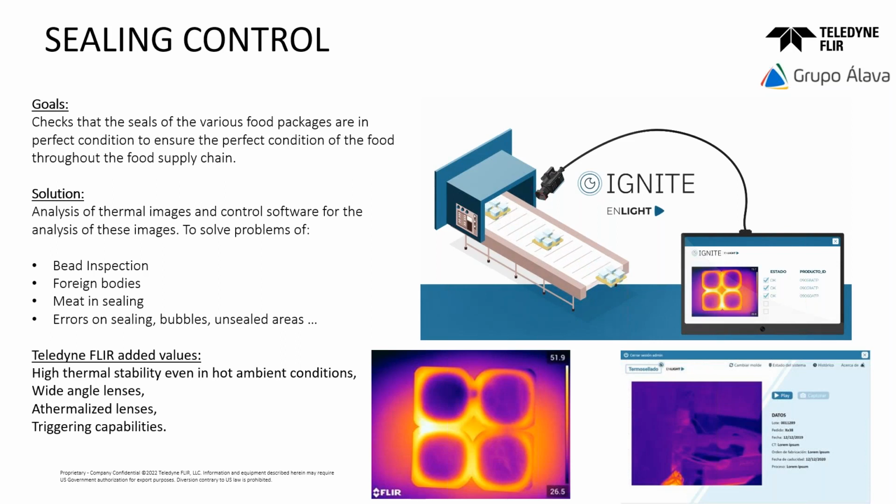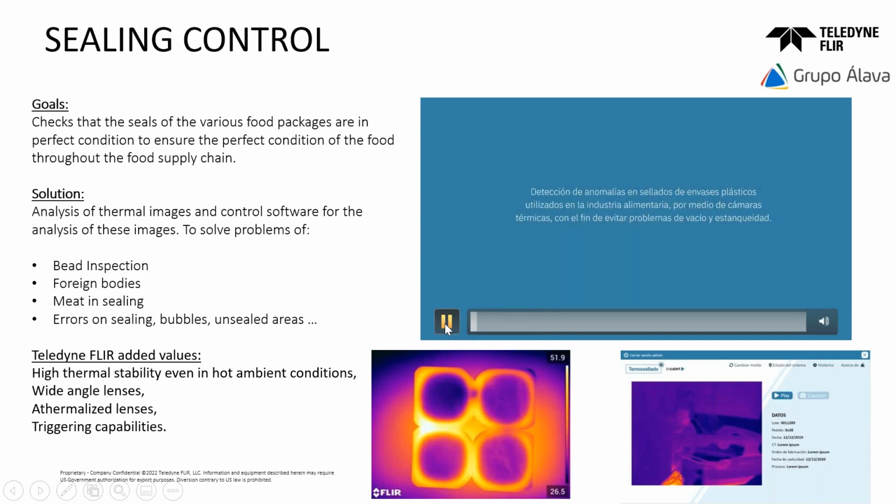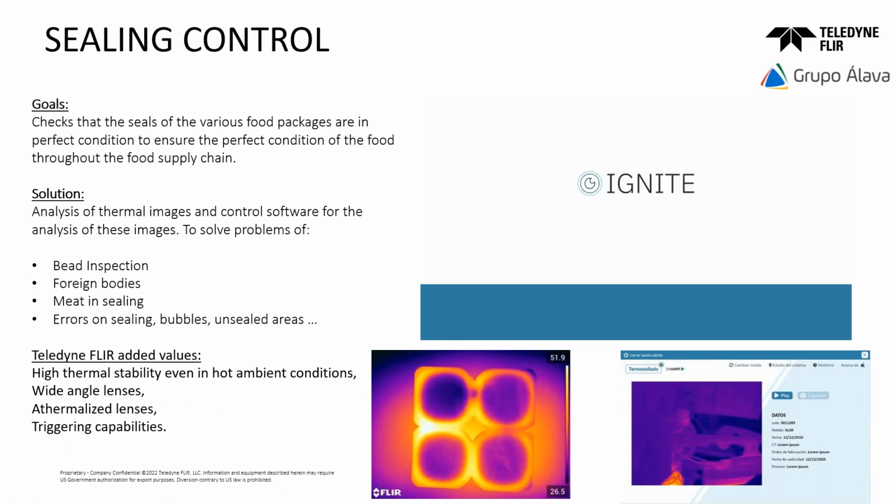This technique in many cases requires special software and hardware development, and it is not easy to implement, because it must be taken into account that there must be a thermal contrast to be able to see this kind of failure. The solution that we proposed to our customer was Ignite. It was software made here in Alava by our engineers.